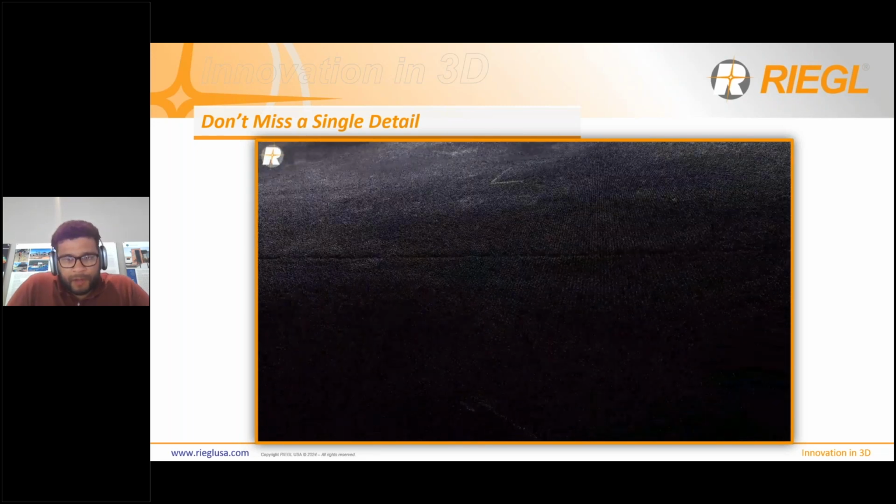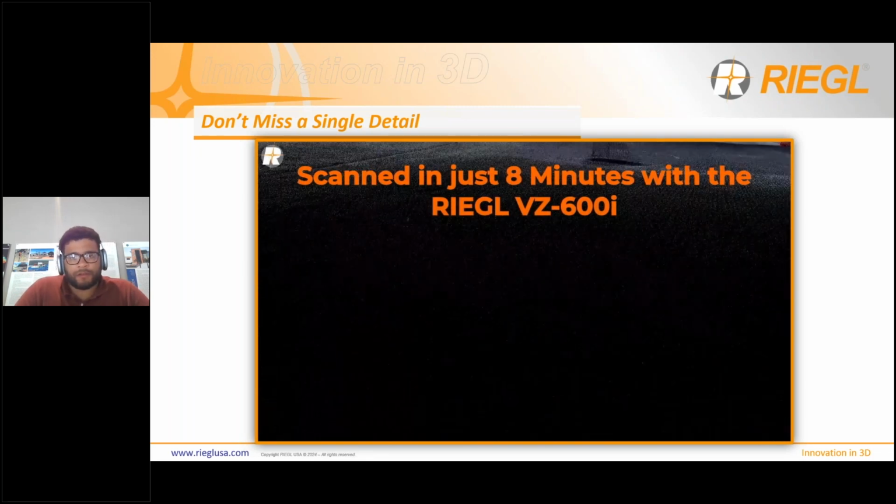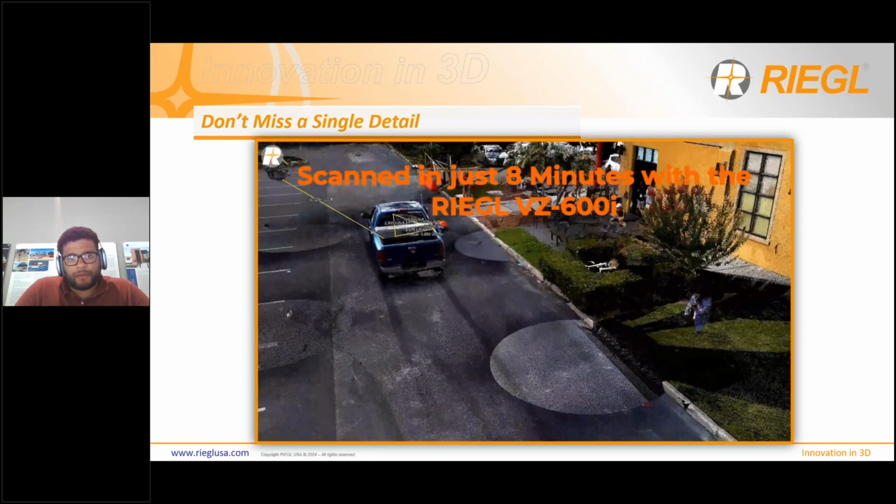And then the metric for this project, this entire project was scanned in just about 8 minutes with the 600i. So it's very impressive to me.